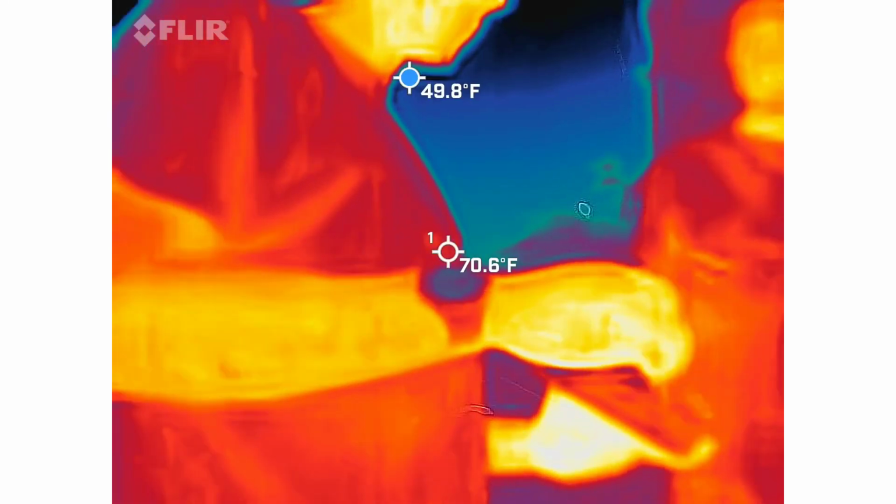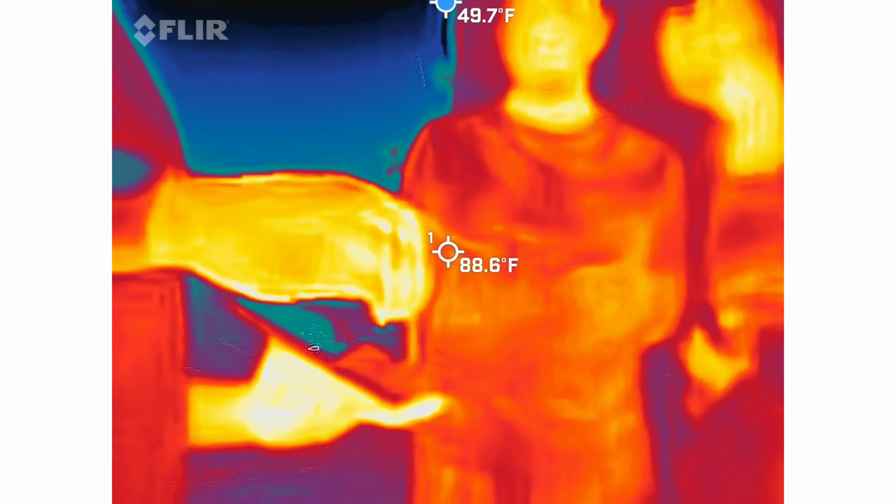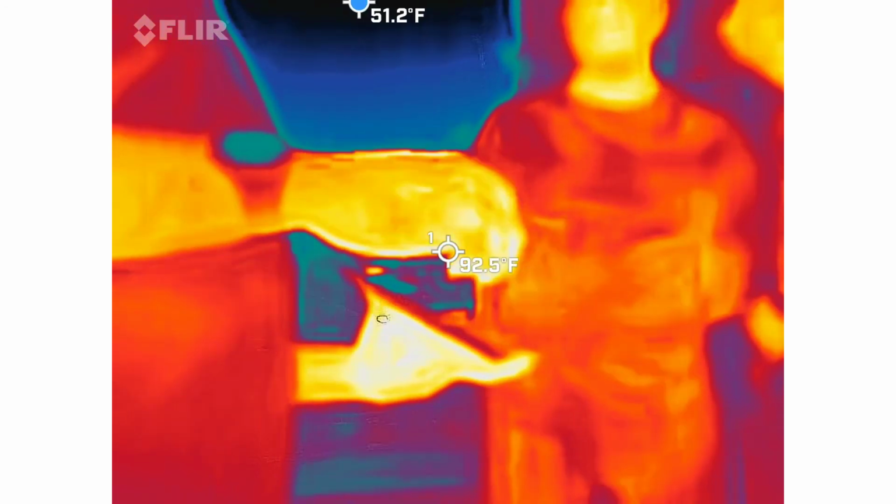Why is this so dark? Why is it doing that? No clue what I saw that time. There we go. Okay, so you're going to see it dark again.